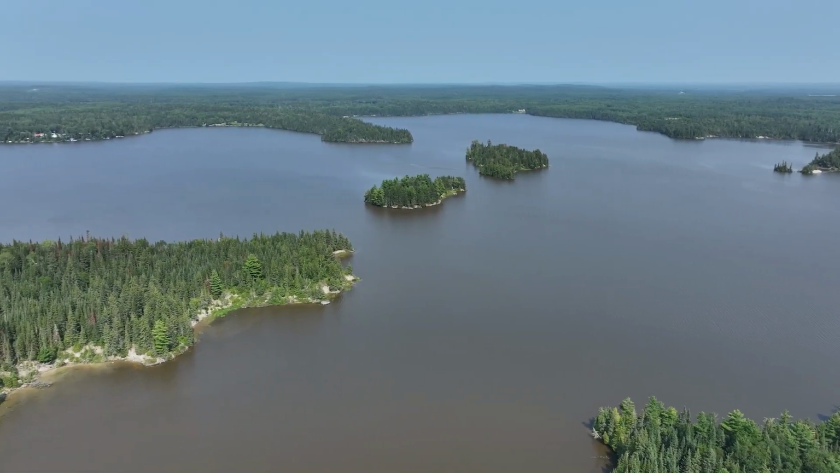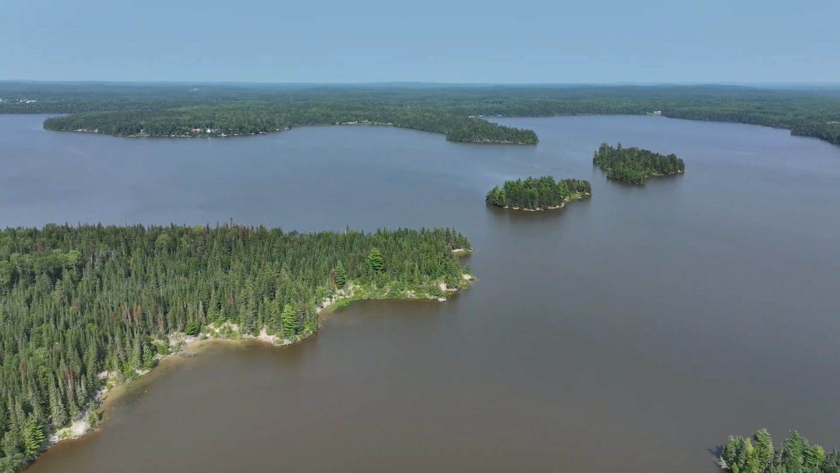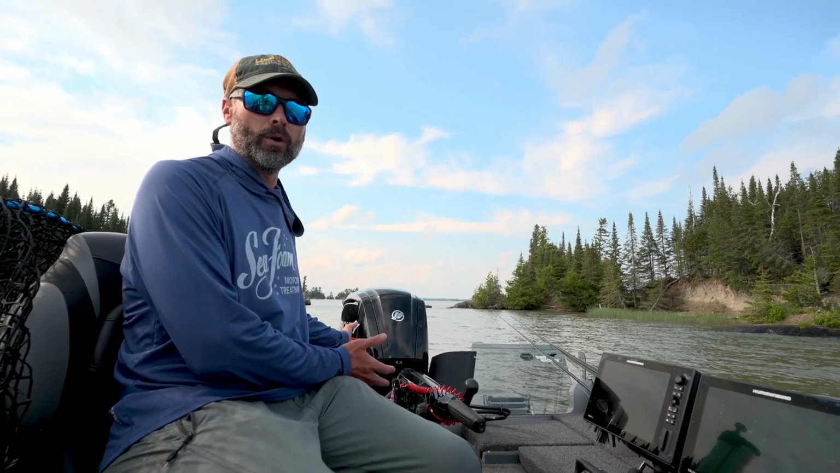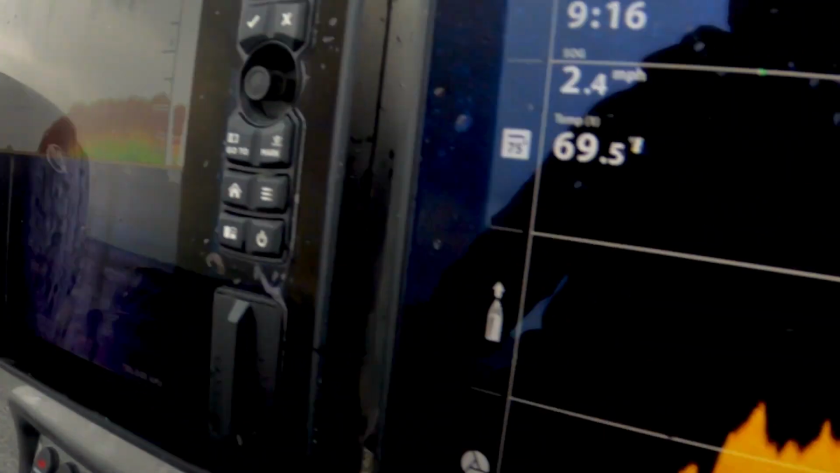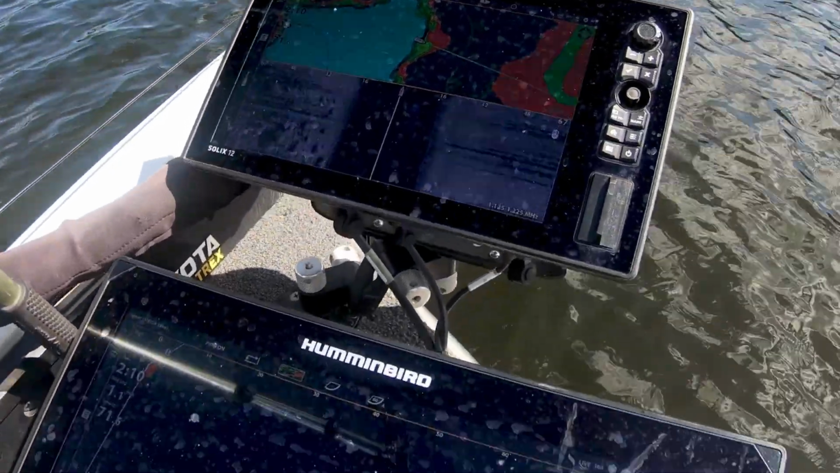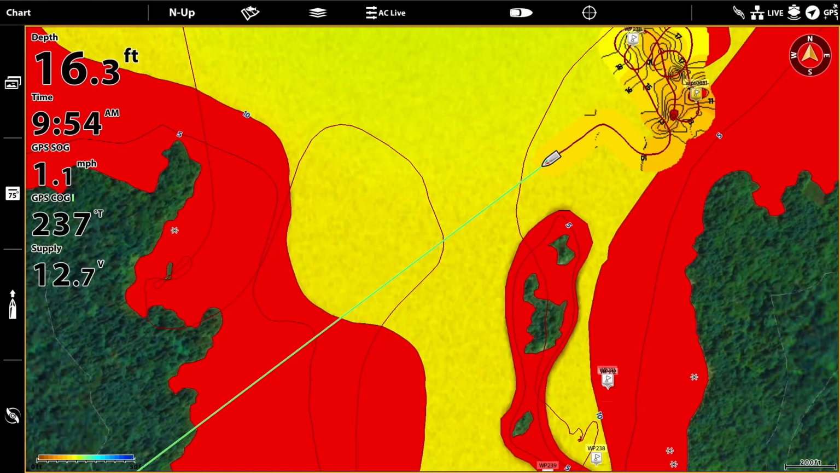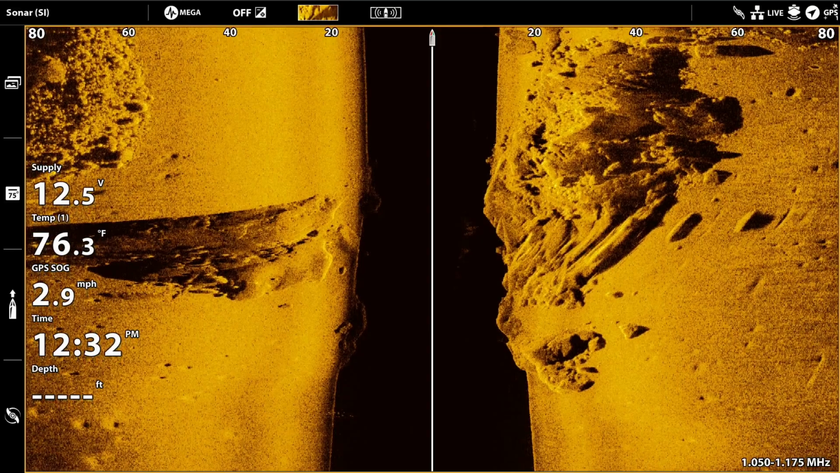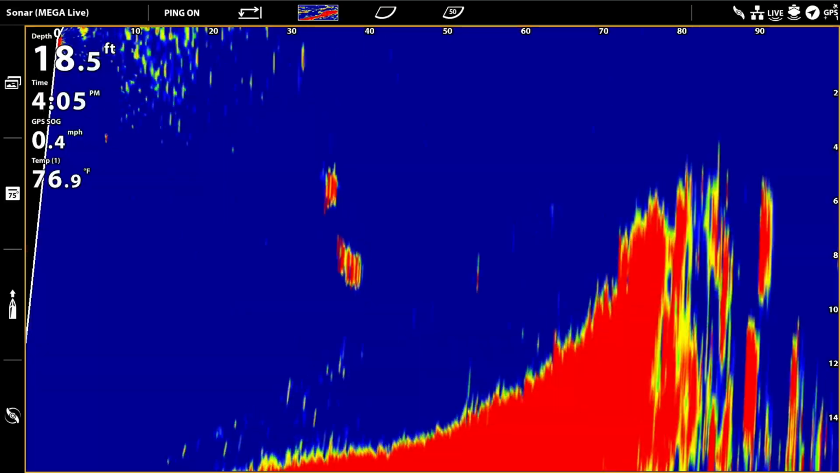Okay, so we're gonna head to a new spot, and with this boat, I fish both with the tiller motor, so trolling, back trolling, and then of course in the bow, casting. So the boat has 4 screens in it, and it has mapping, 2D sonar, down imaging, side imaging, and live imaging.